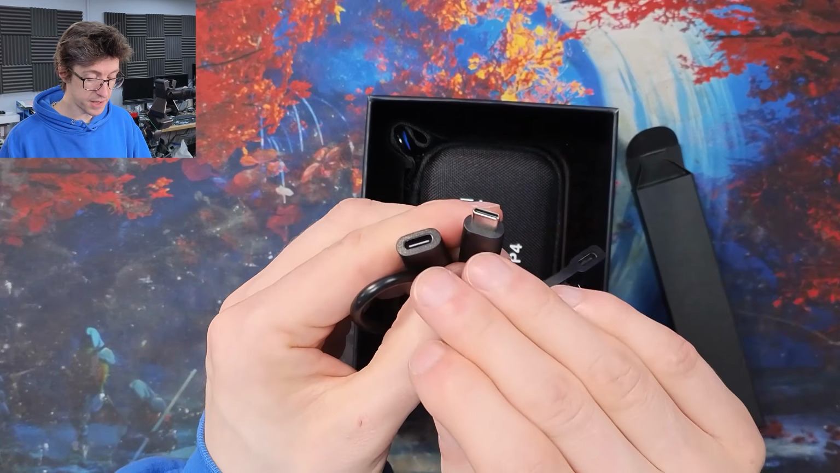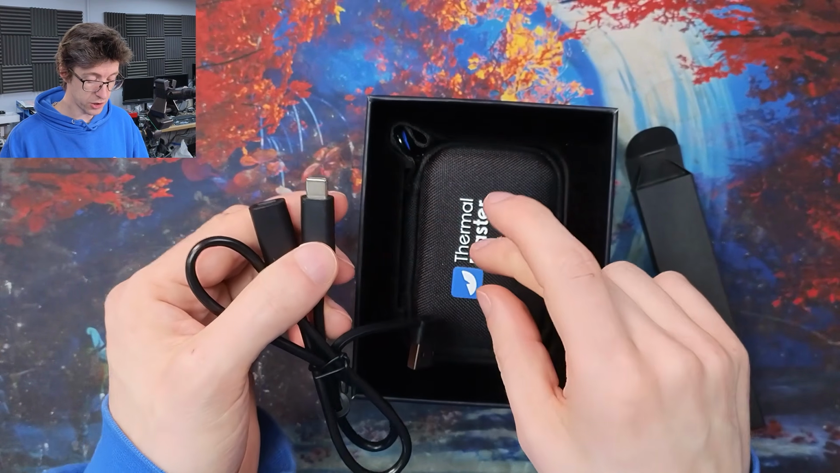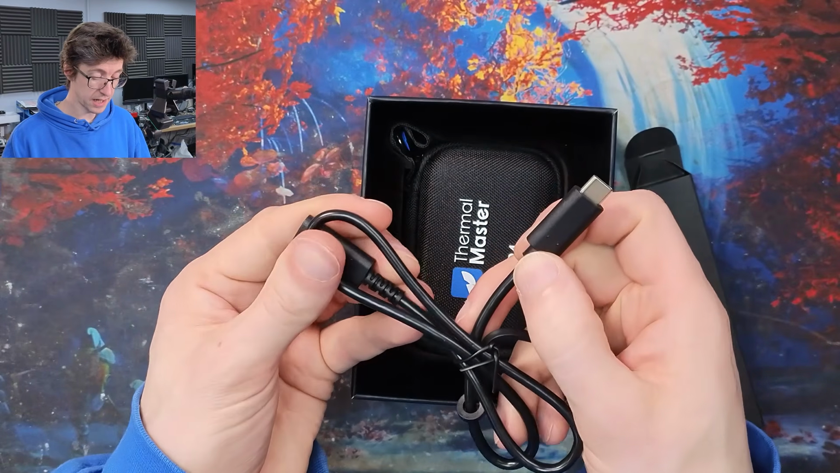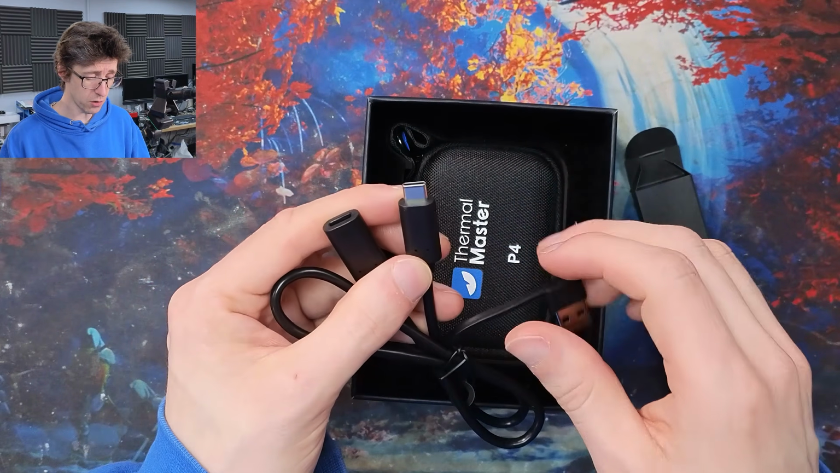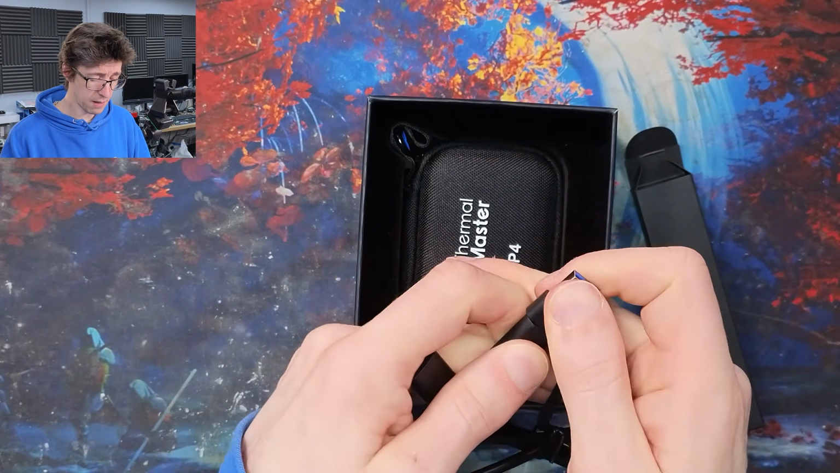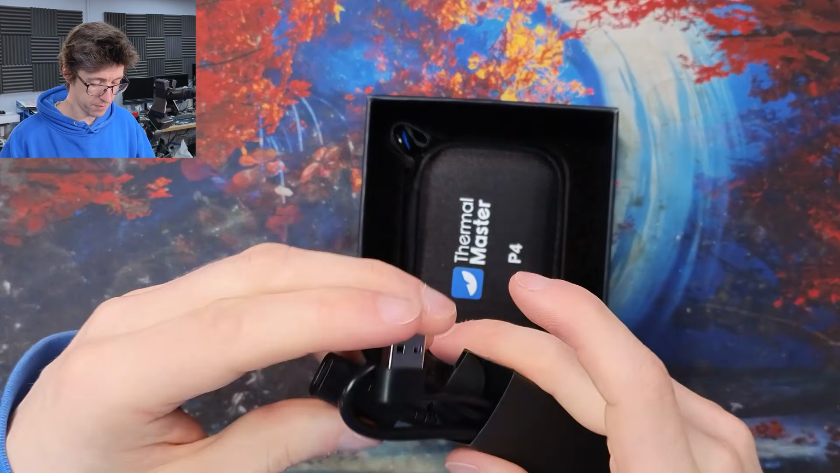And this is a Type-C extension cable. And the reason for that is that this is designed to plug into the bottom of a phone, but you can use it on a computer as well. And so with this cable, you've got a little extension that allows you to plug it into the back of a computer or a laptop. And that little converter there will make it Type A as well if you need it. So it comes with a very handy cable, which I shall put back in the box for safekeeping.